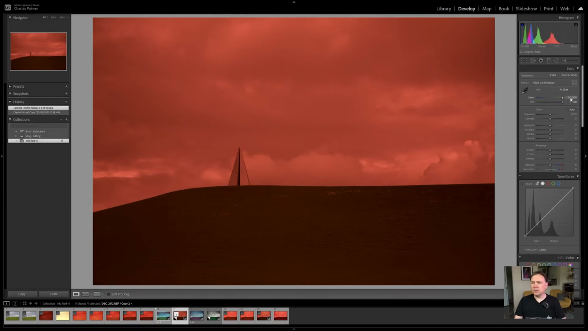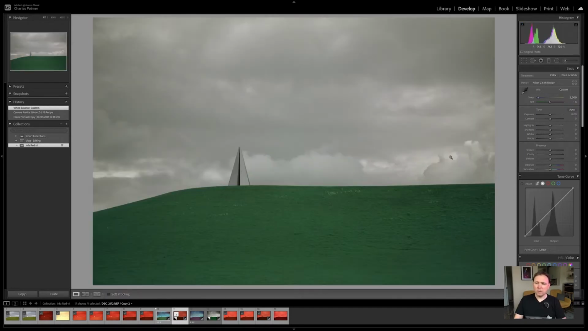Now, as you can see, we've got a much wider temperature range here. So I'm now going to get my pipette tool, find an area of my screen that I'm happy with to get the white balance, and there we go. Look, we've now got our image back to a more natural color range. But this is going to be an infrared image, so we don't necessarily want it to be natural. You know, this could be an alien sculpture on another planet, for example.